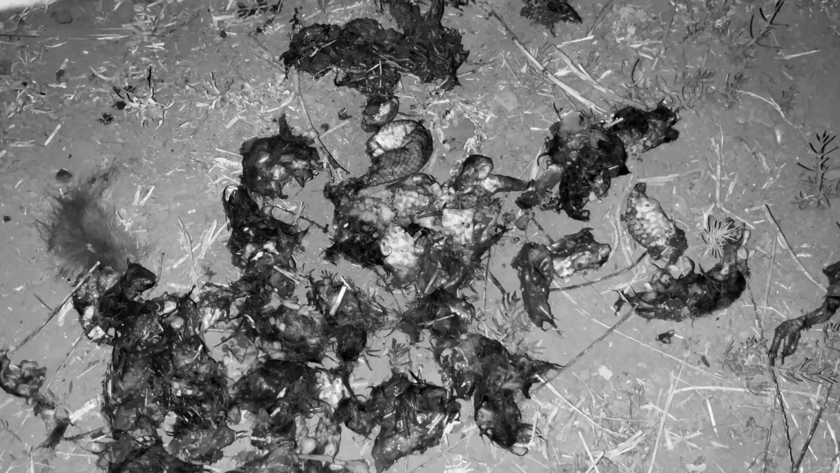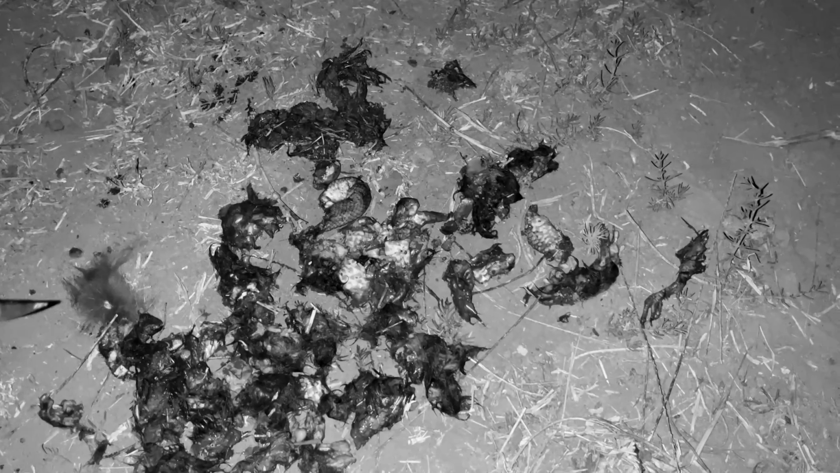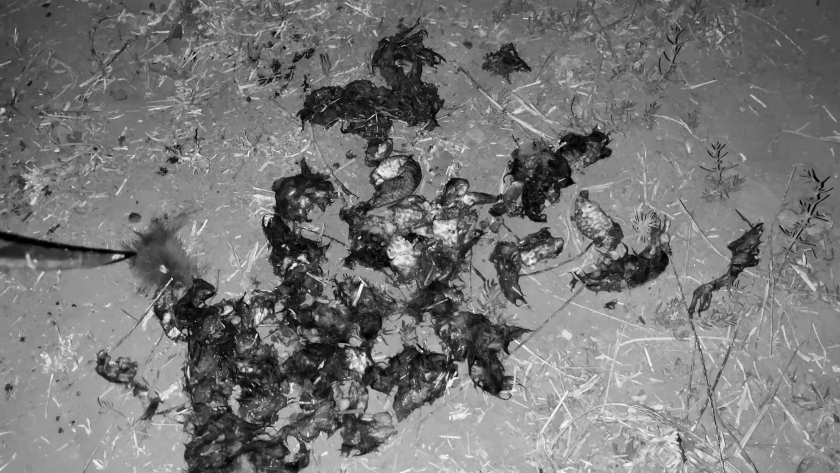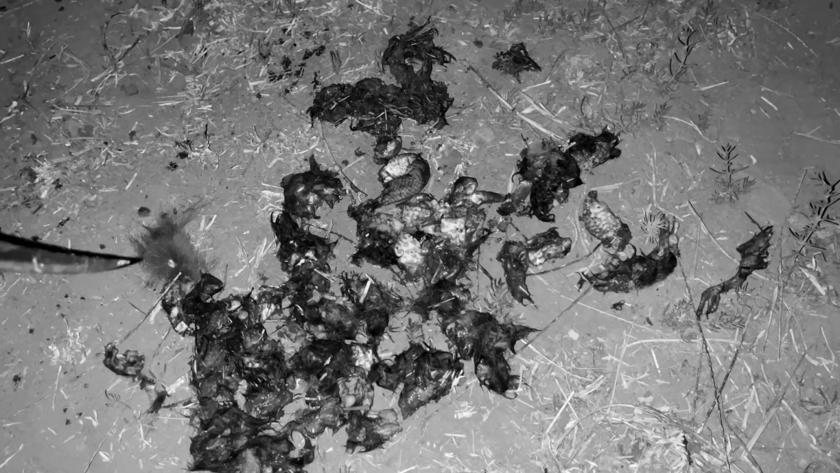I wouldn't say that's probably one of the best things this cat's ever done. I don't like them because they're one of the most venomous snakes in Australia. They're not the most, but they're up there with them, and there's a lot of them around here, unfortunately.